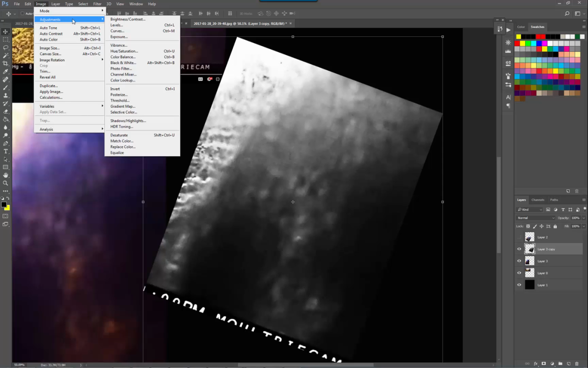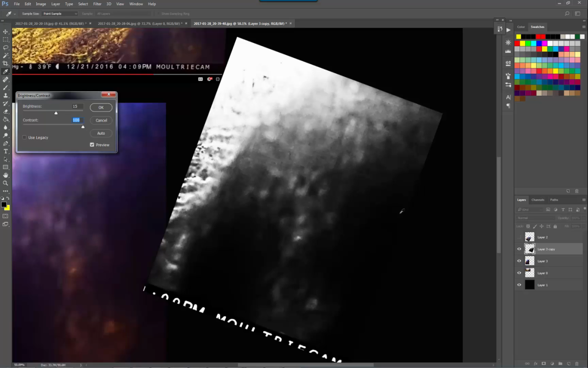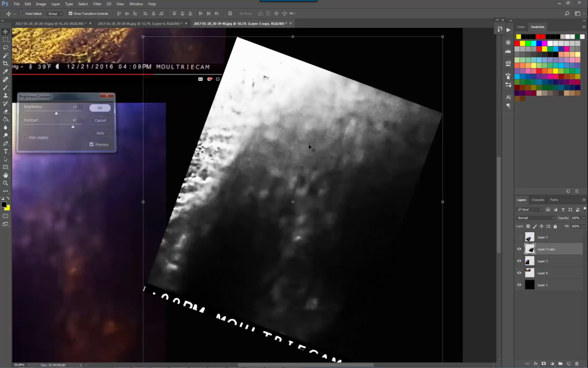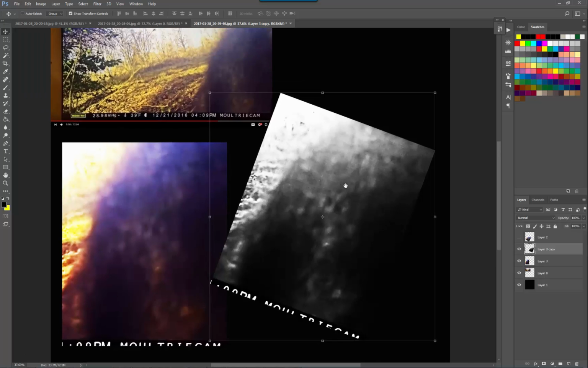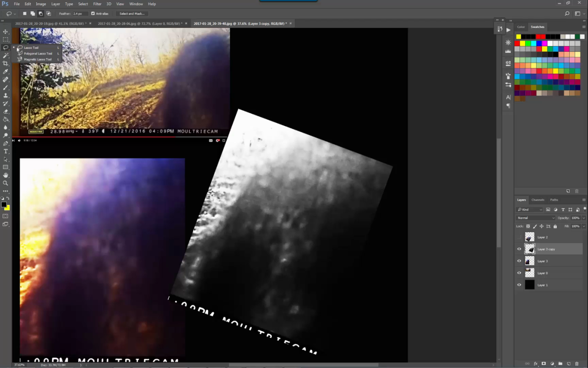Let's add some more contrast. Just look at that eye. Now let's see if we can just select the ear.